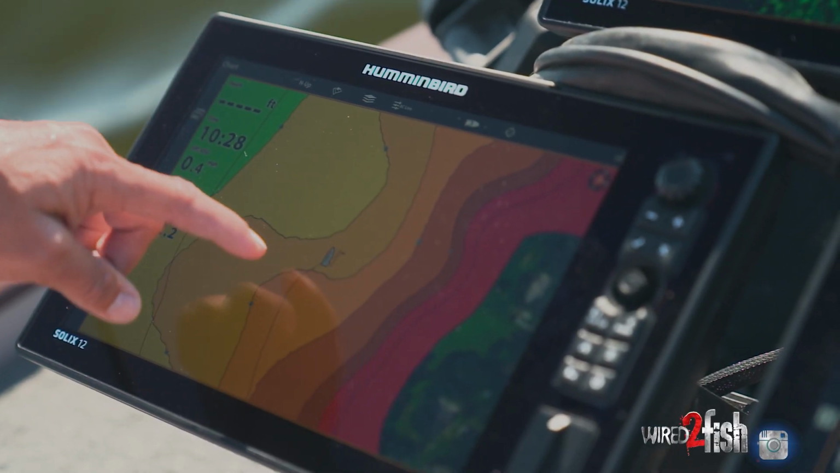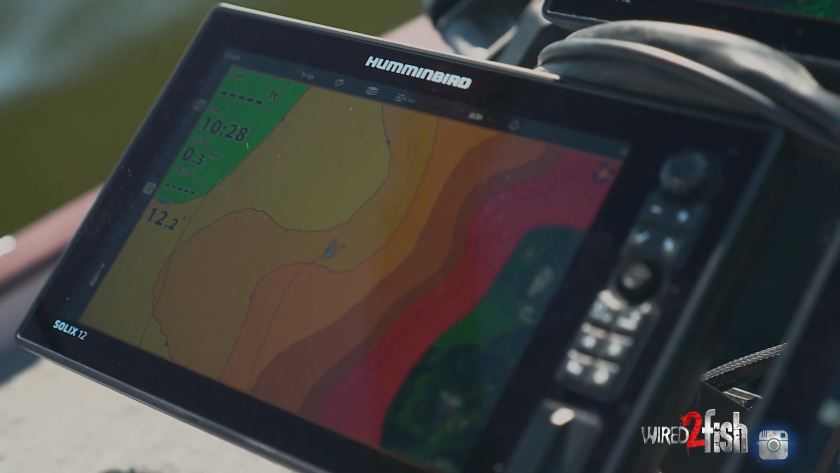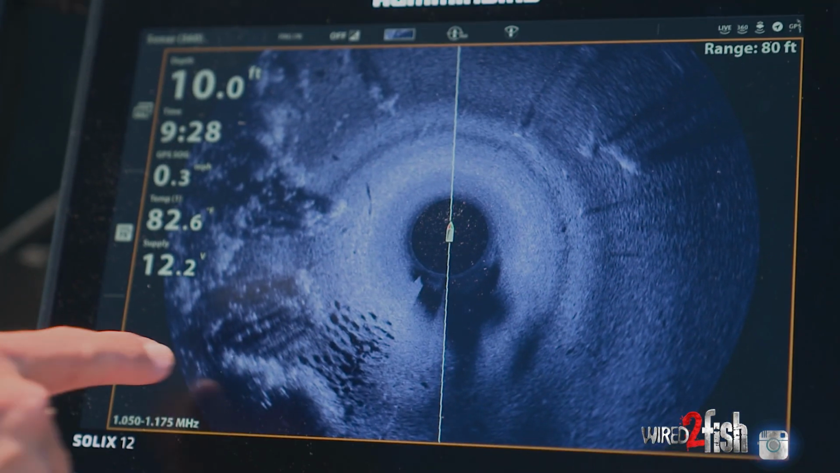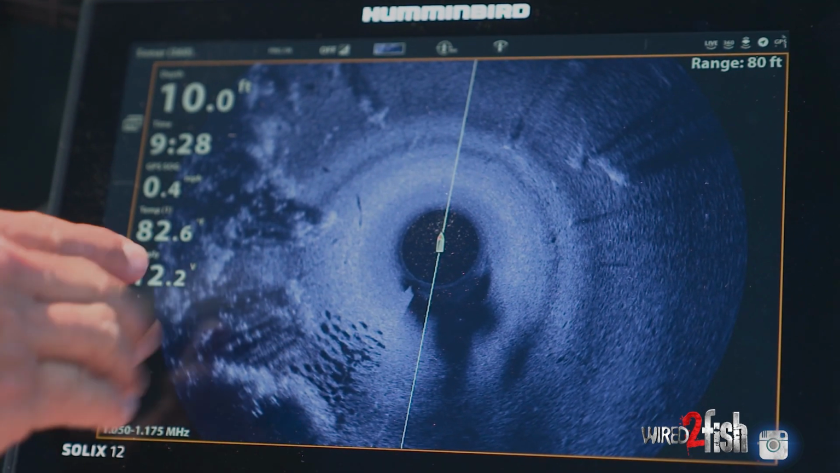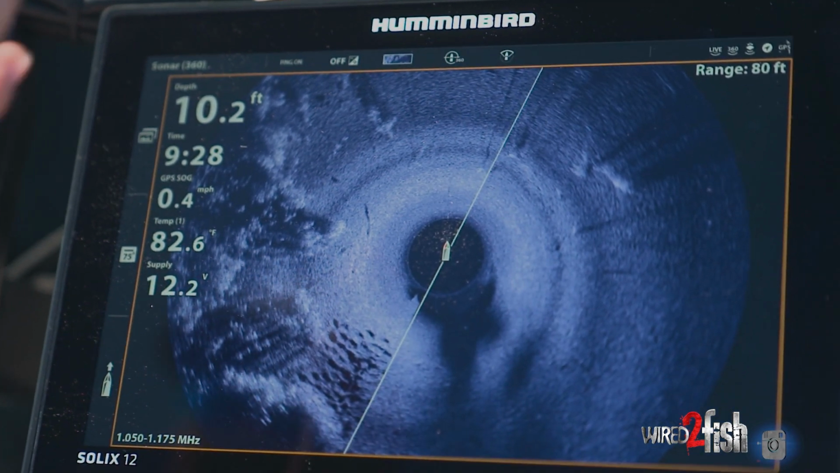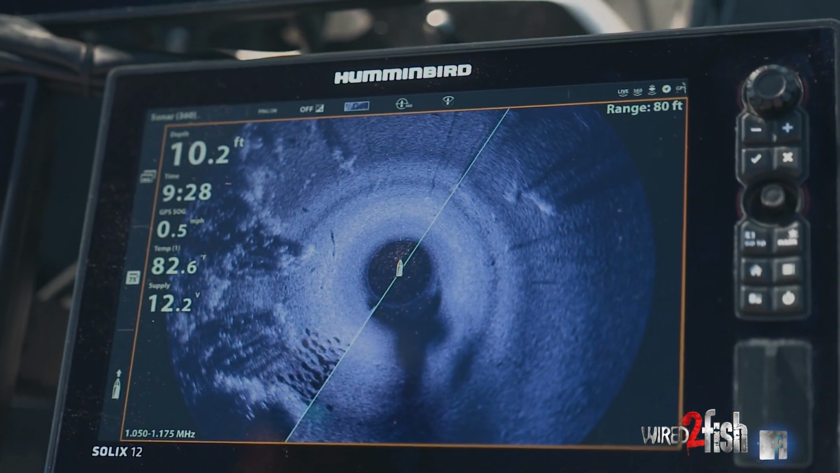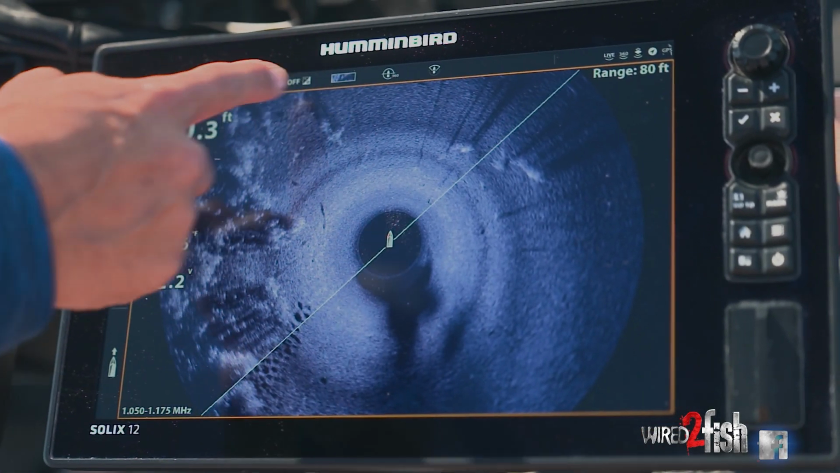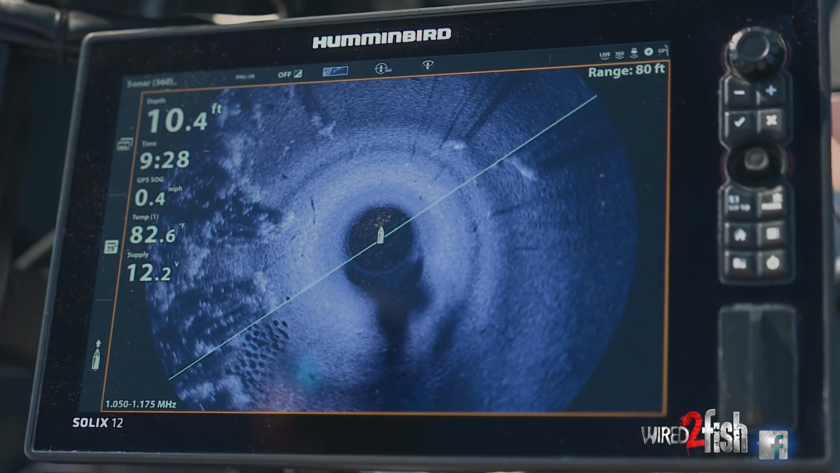So we look over here on LakeMaster, large, expansive flat. You come over here and those are those voids I'm talking about. Okay, you look at 360 and my transducer is spinning 360 degrees and transmitting a beam to my left, and it's identifying these holes, these voids, these coves in the grass.